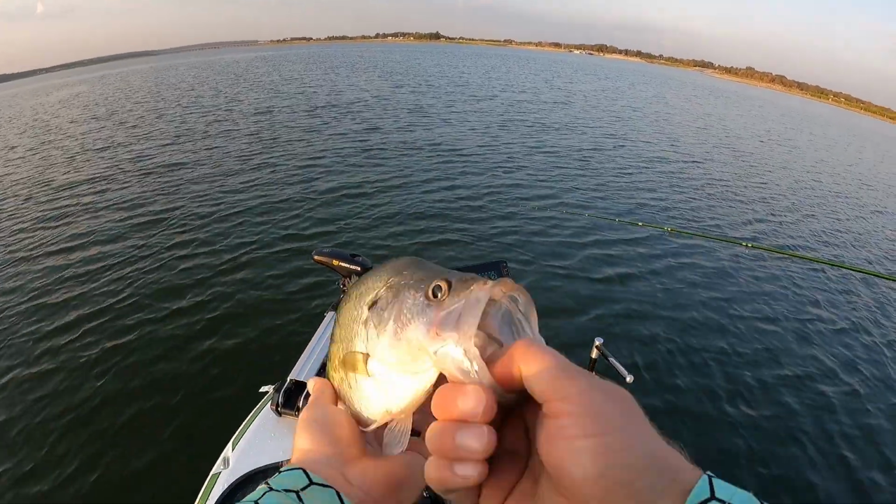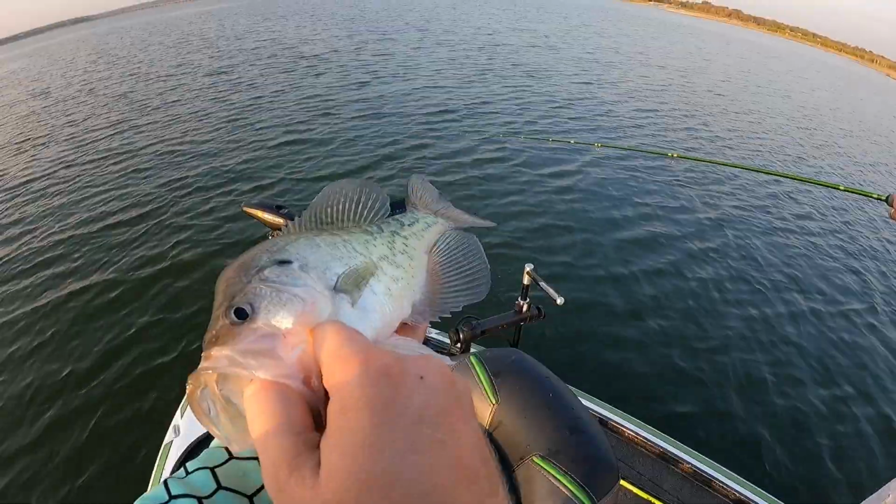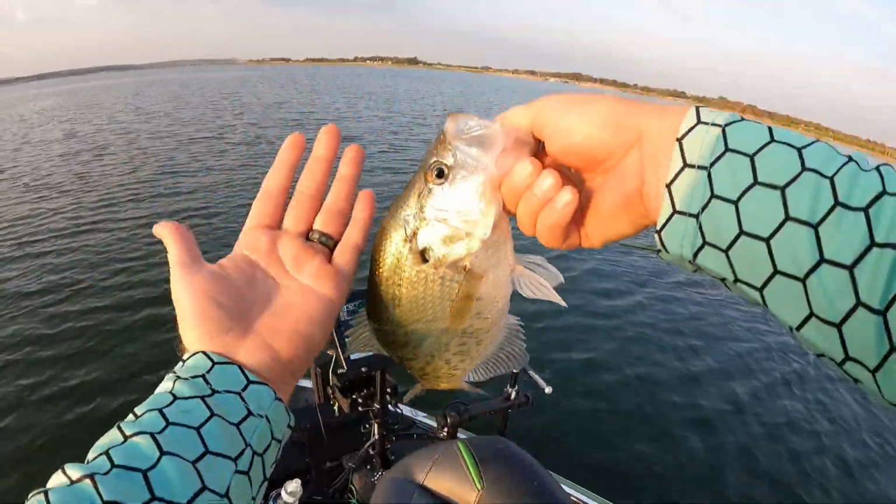You know, woo! 110 degrees out here yesterday. Yeah, that's true. 85-degree water temps. I mean, look at my hand for size.